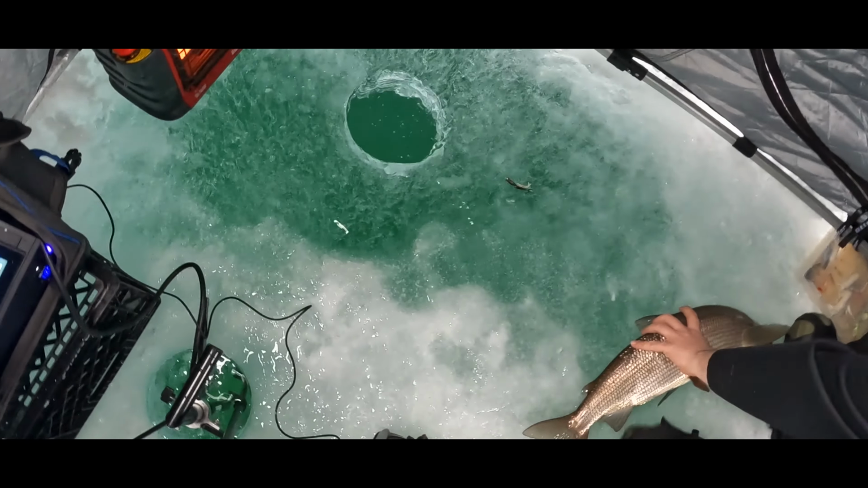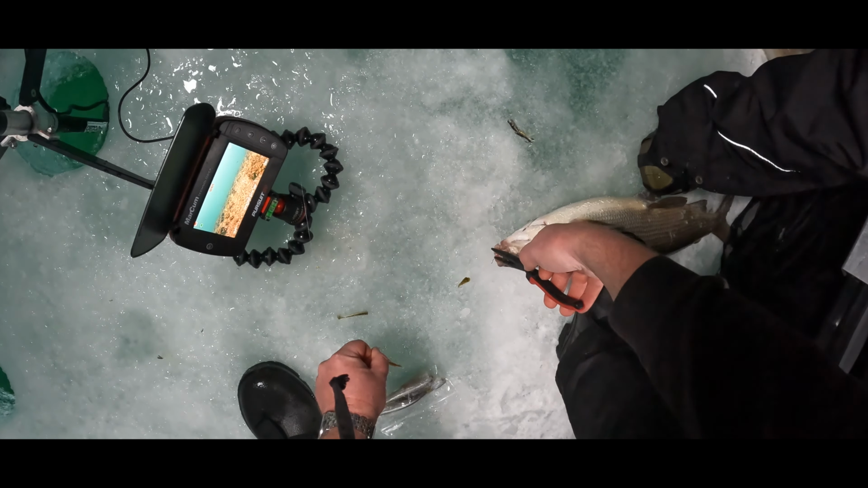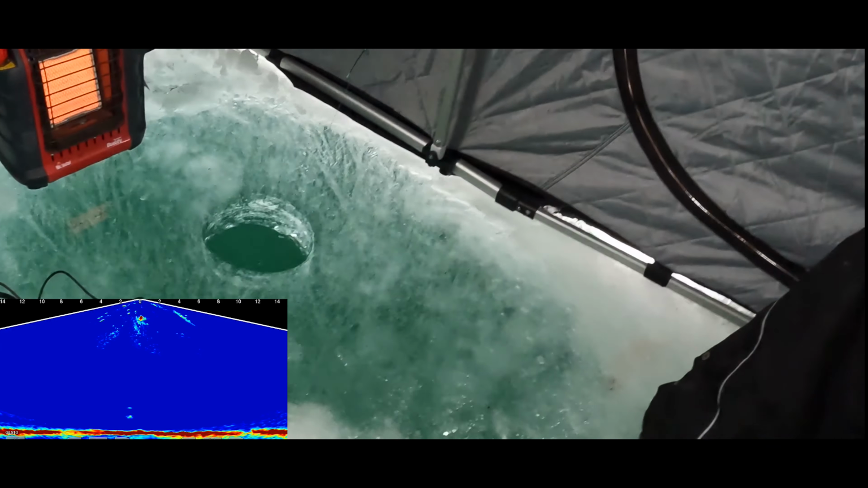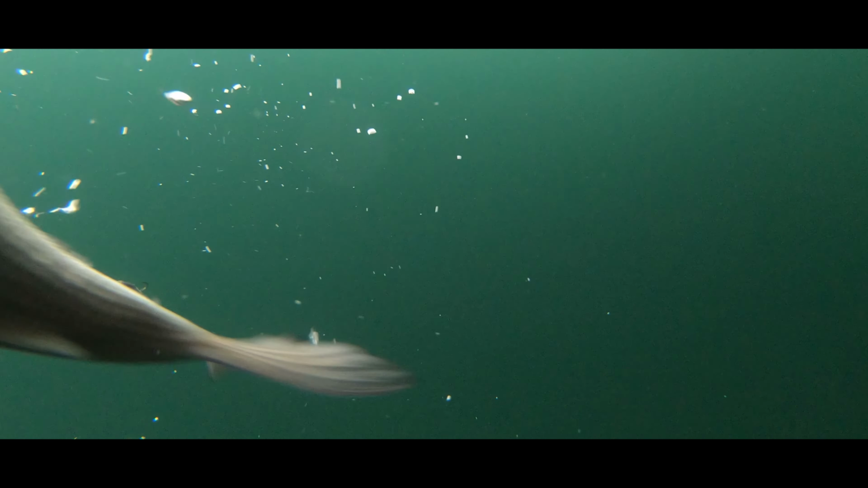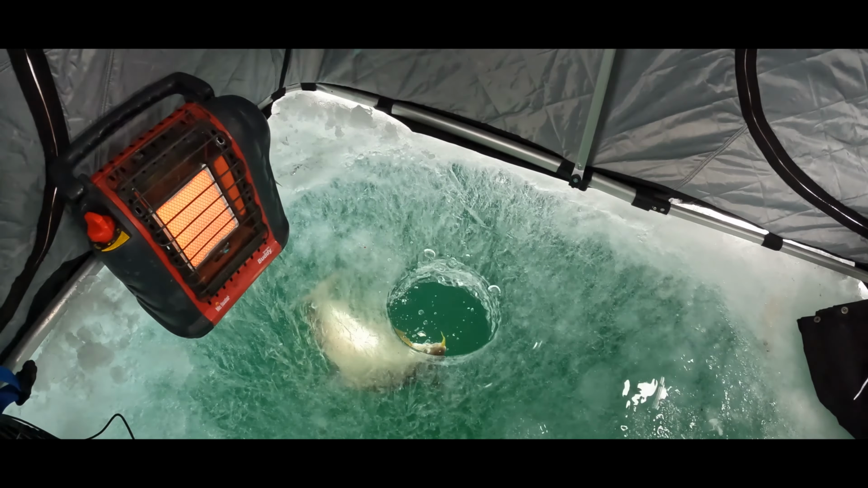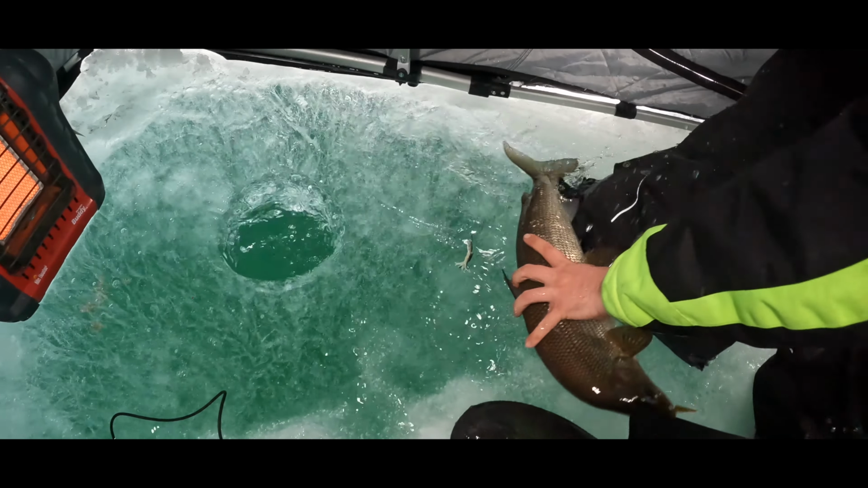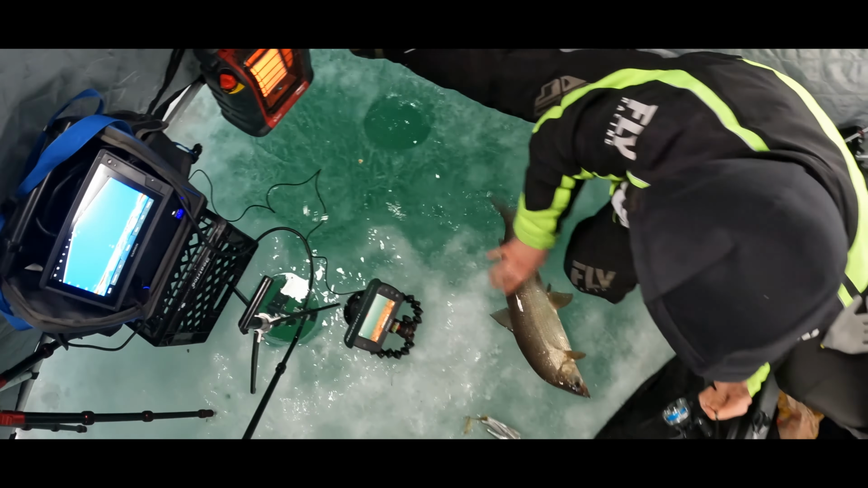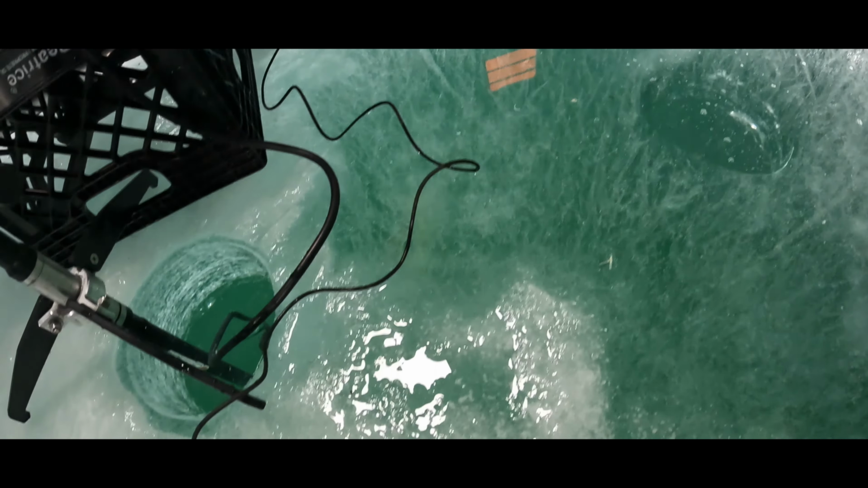There we go. That's a good one. That's a big one. Nice. Your other one is bigger than this, but this is still a good weight. There. That's sick. I can see him coming up. Look at the size of that whitefish. Like underneath? Yeah. Okay. There you go. Nice. Swimming away. There she goes.